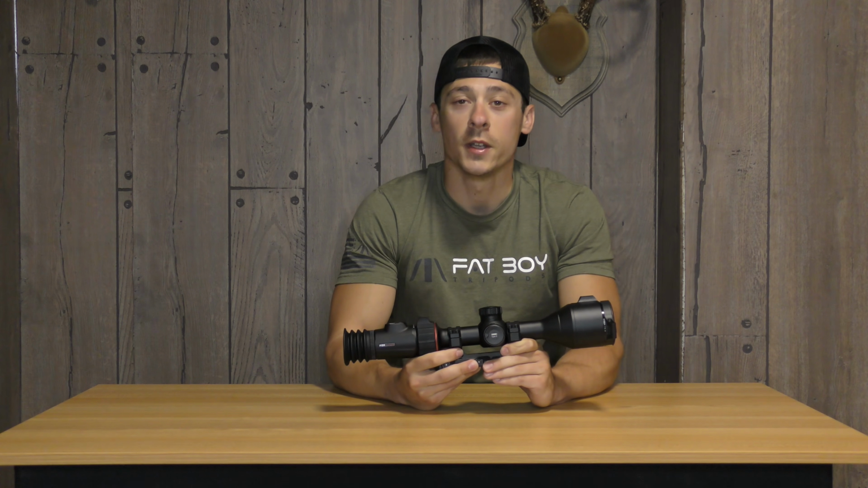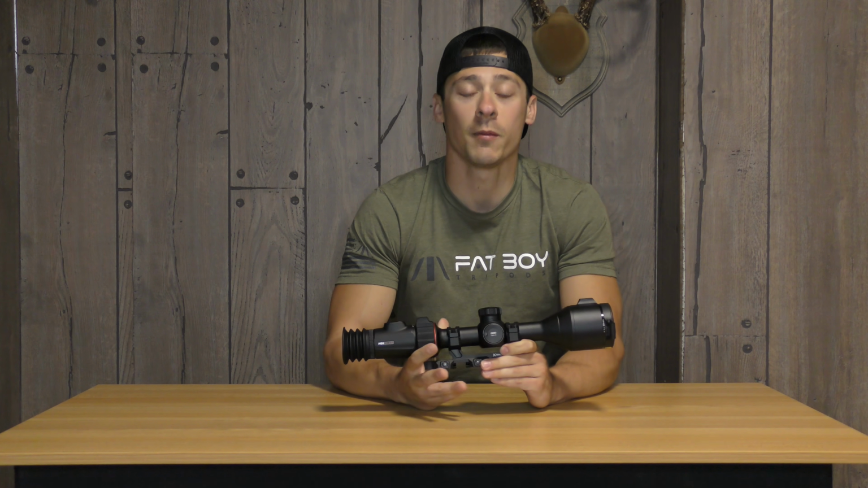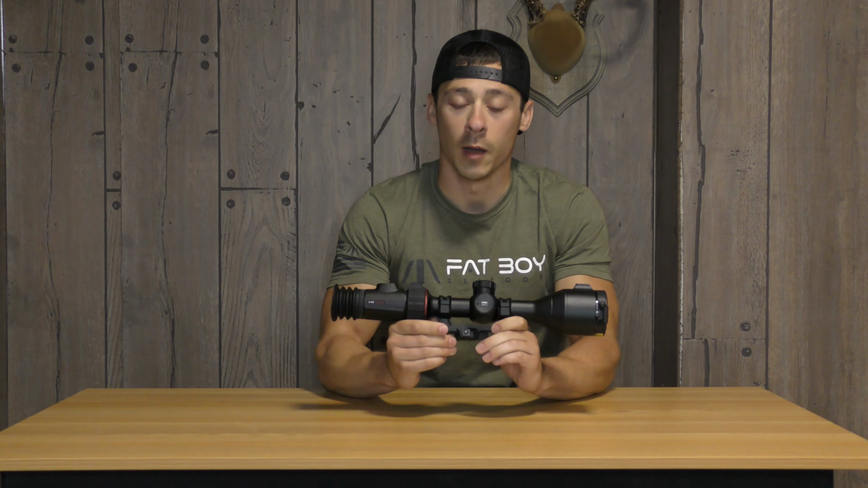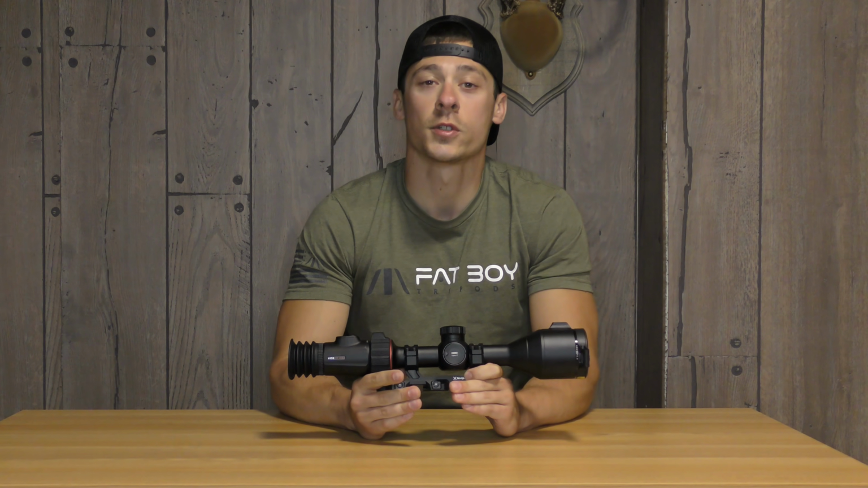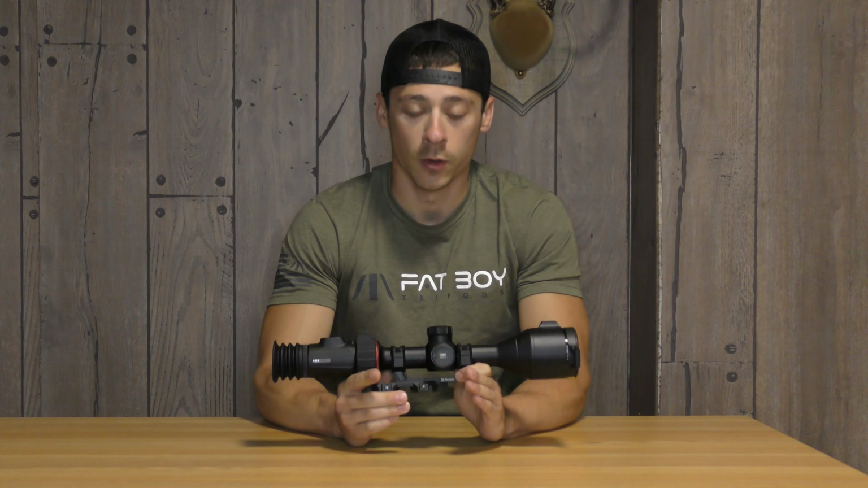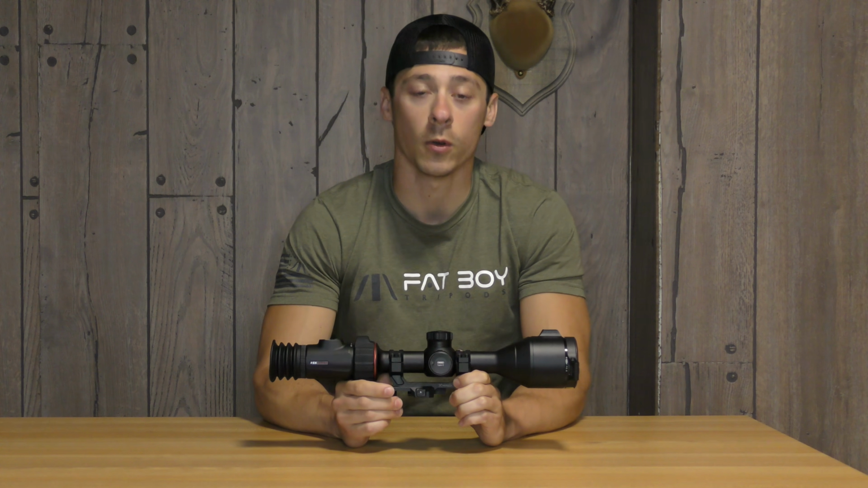The technology of these thermal scopes has come such a long way just in the last 7 or 8 years that I've been thermal hunting. And I'm going to tell you right now that not all 640 resolution scopes are made equal, and there are different specifications that go into these things that make them stand out.